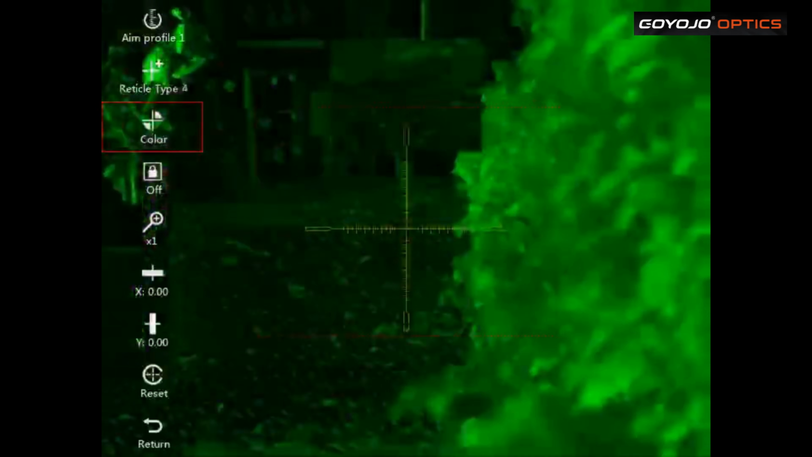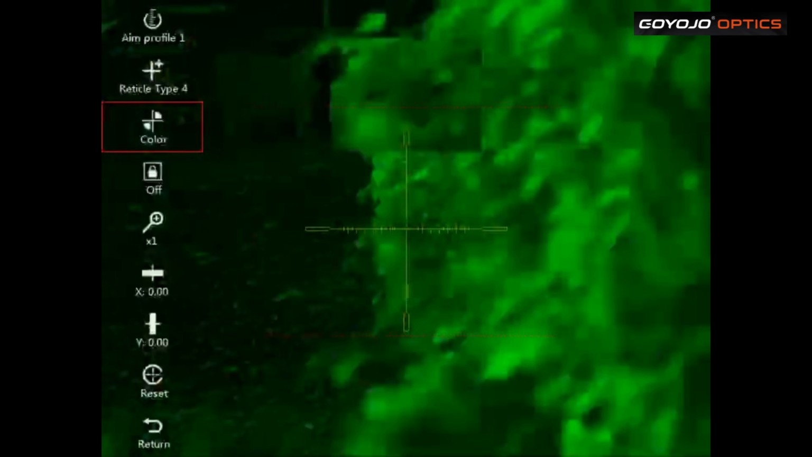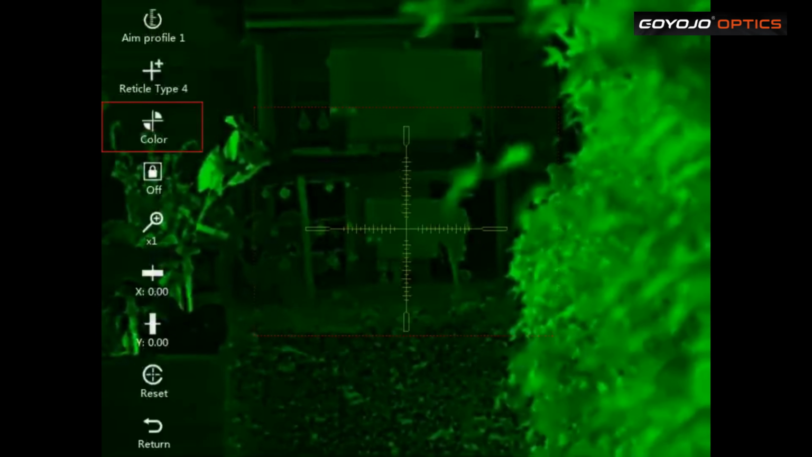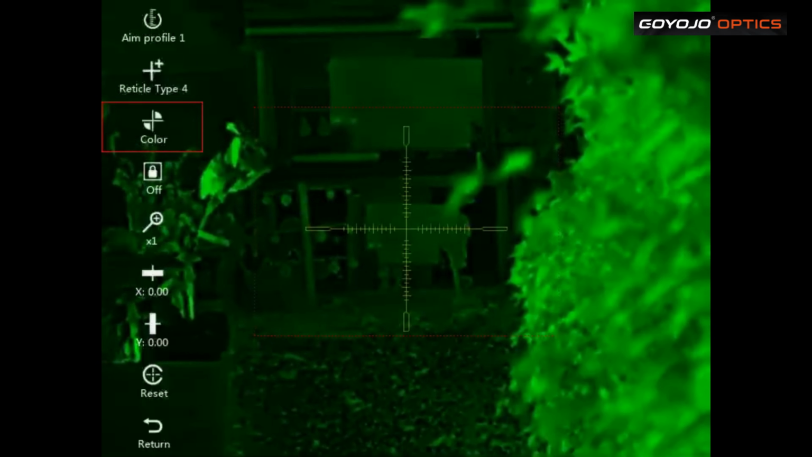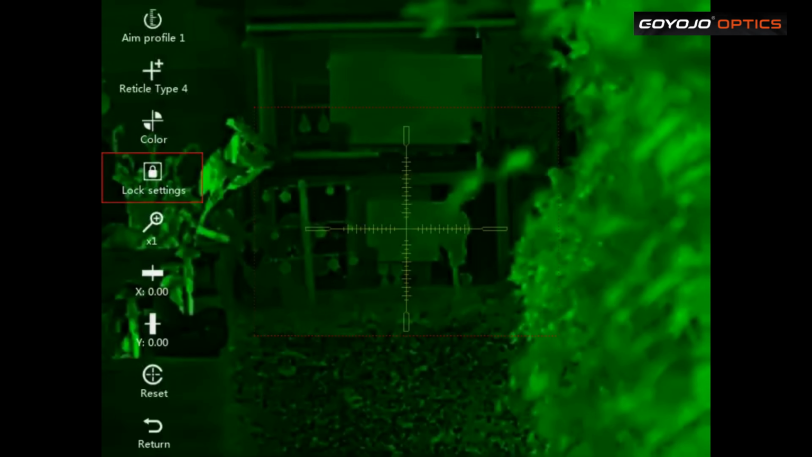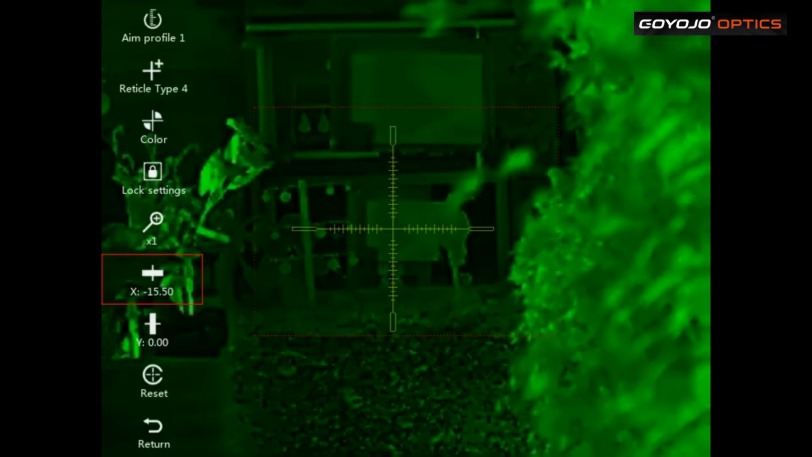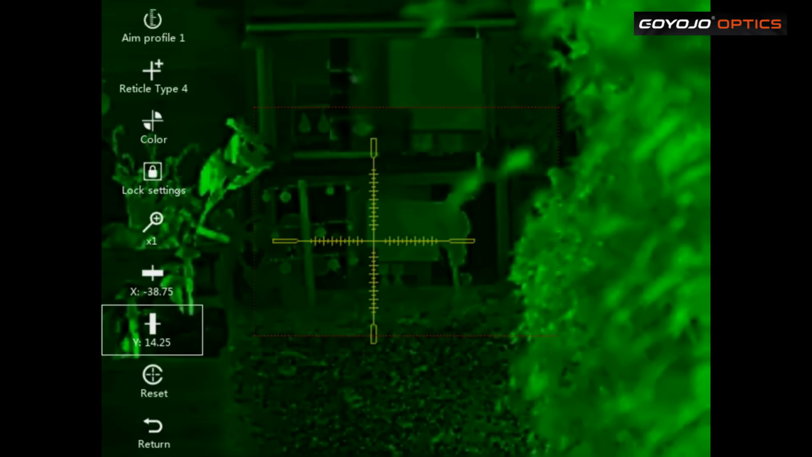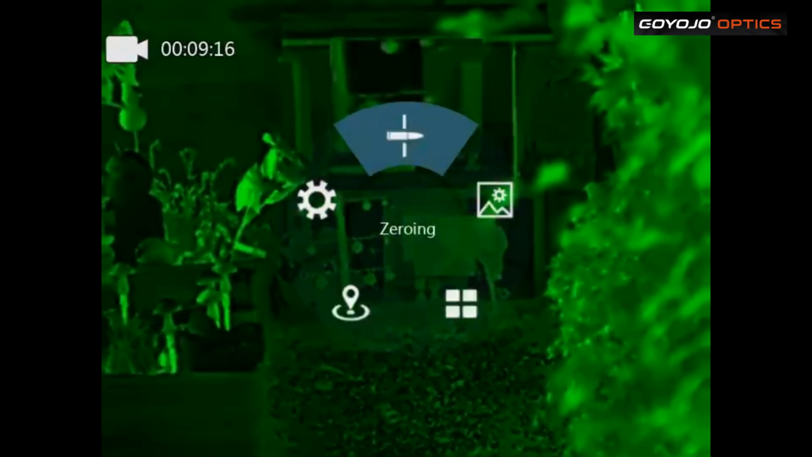So, what I'm going to do is fire another shot down there. It's gone cold since the last one. Okay, so going down to press.